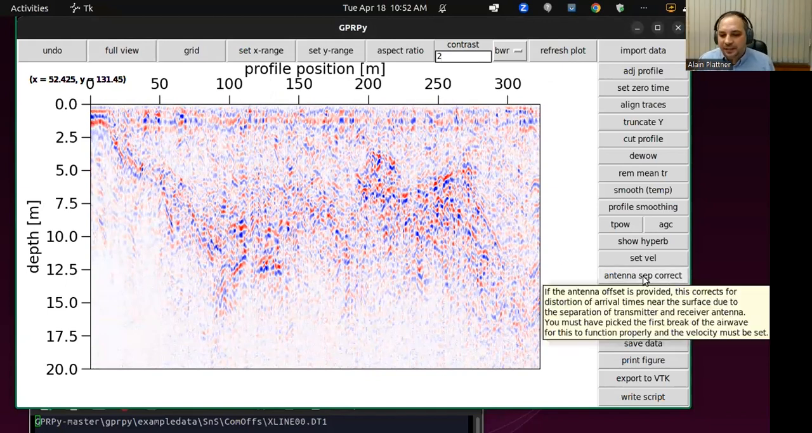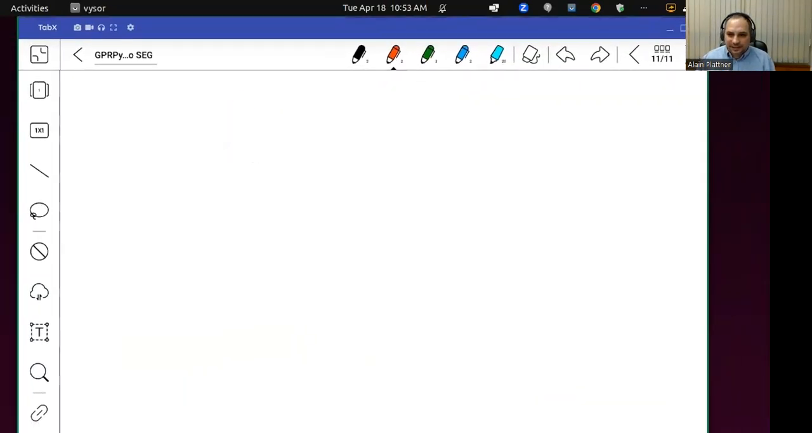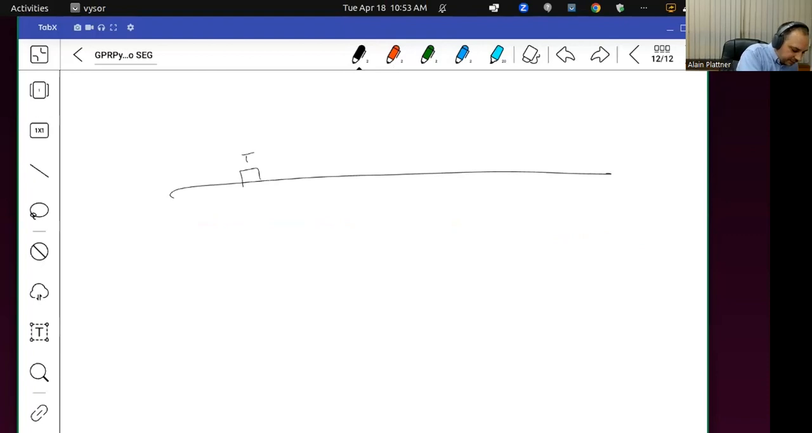I have a button here, antenna separation correction, which I'm not sure how really useful it is. I implemented it because I sometimes work with antennae that are really far apart from each other. So this is the surface, and your transmitter is here and your receiver is here, and they're at a fixed distance, and you do a profile with those, then you're assuming that your trace is going straight down and up, but in actuality, it does this triangle.